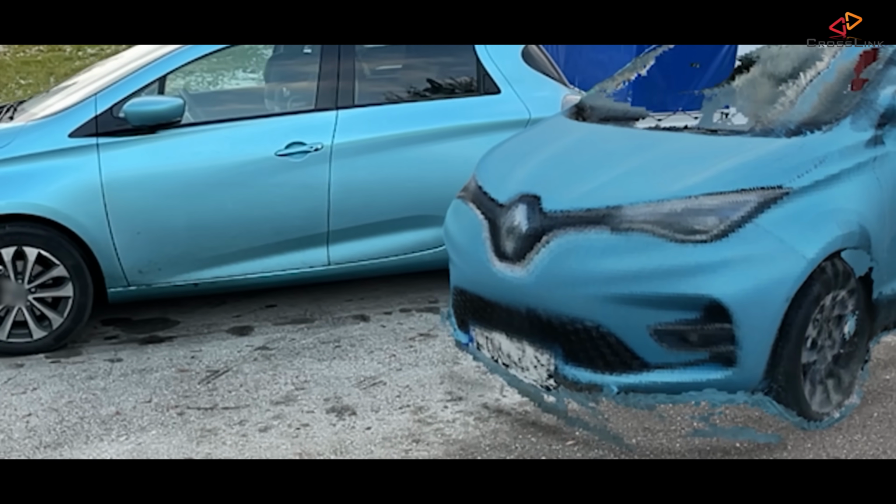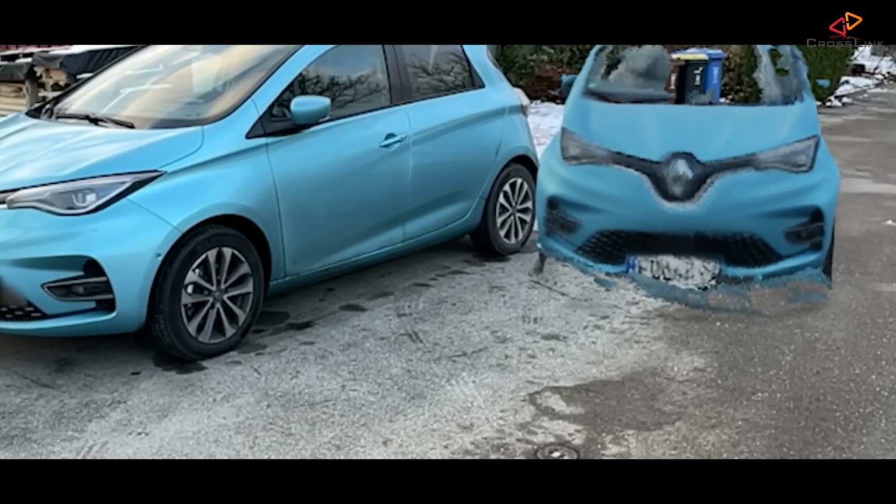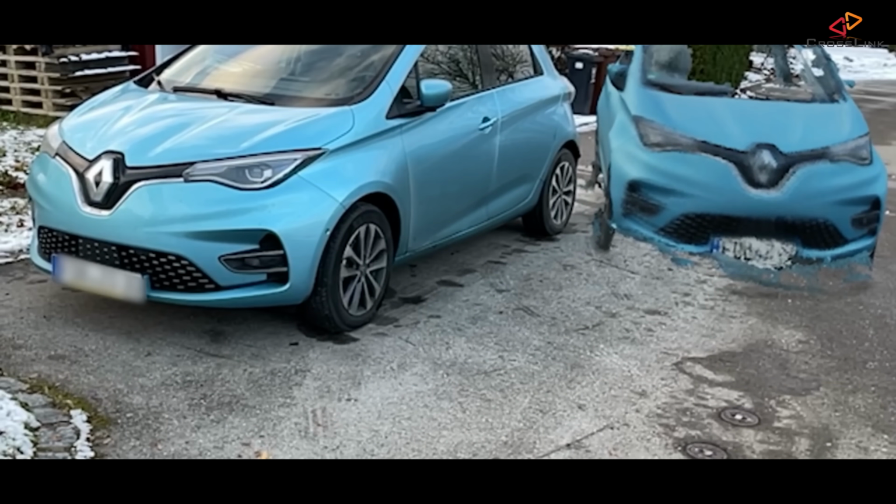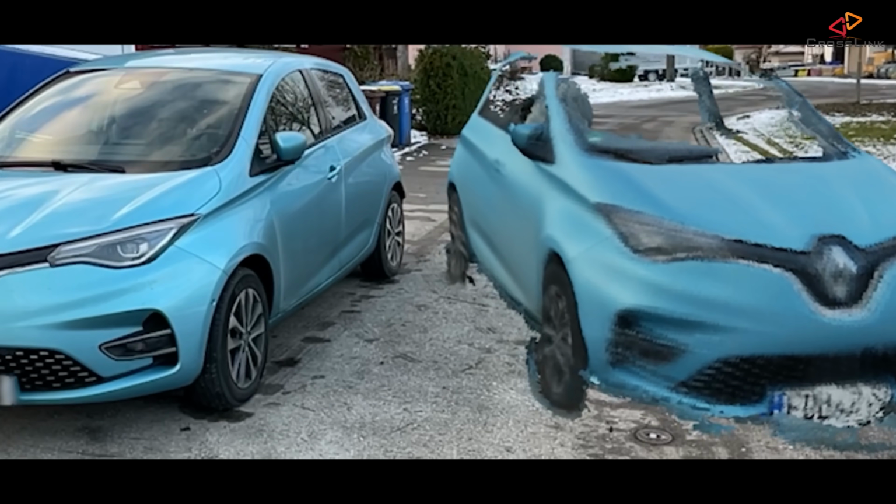Another fun thing to do in the application is to take the scanned object and then place it in the AR mode next to the thing that you actually scanned. Then you can start walking around those objects. And that's actually a fun thing to show to your friends. So a really, really nice implementation.